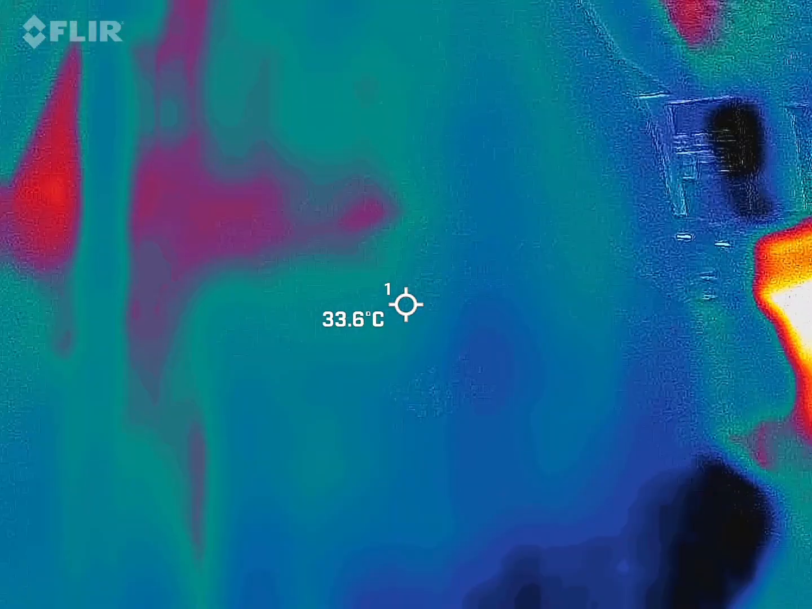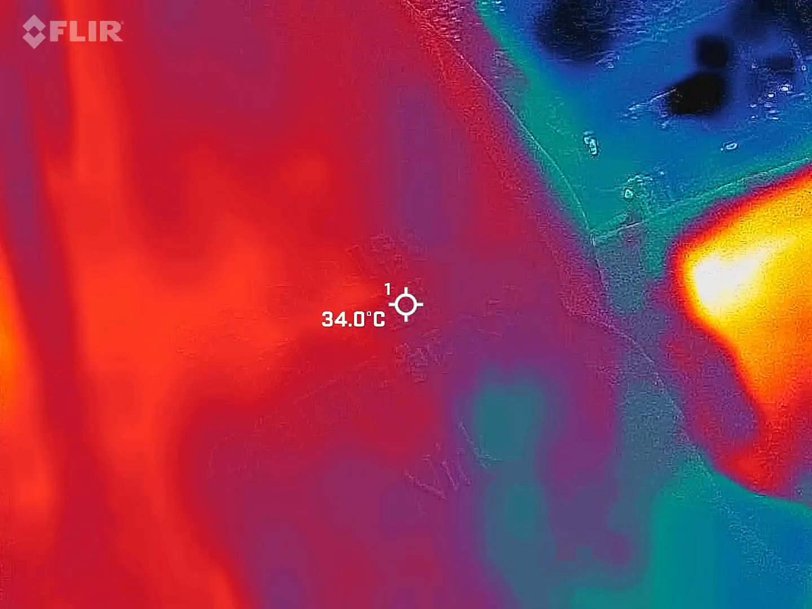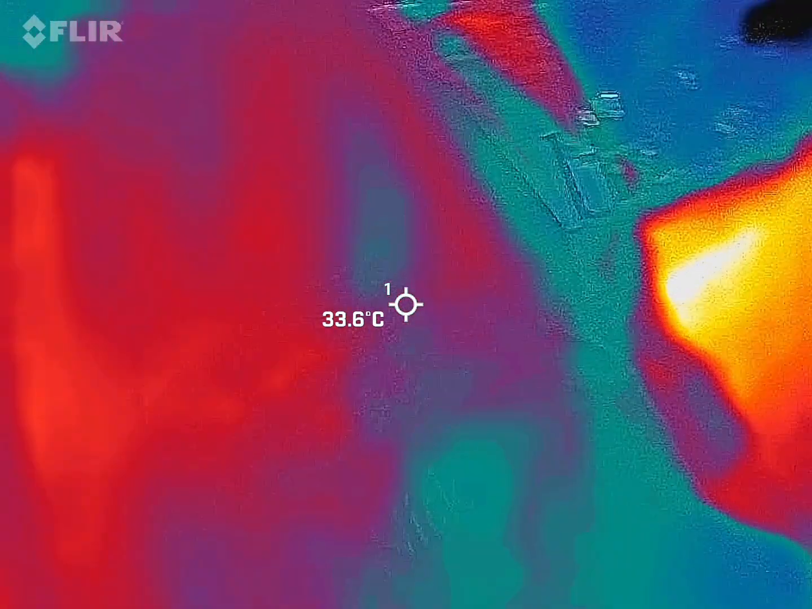But I'm looking for that to either take shape as well, so head, shoulders, moving arms, and legs. So that's what we've caught in the past. That's hopefully what we'll capture again.